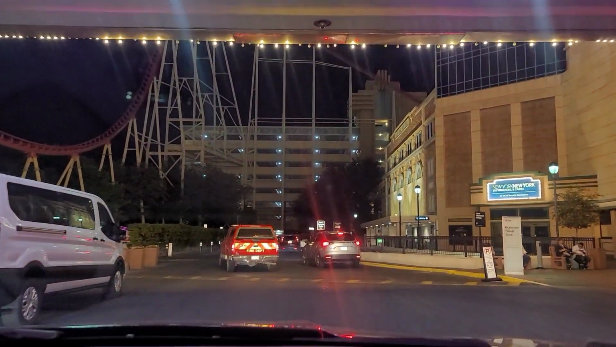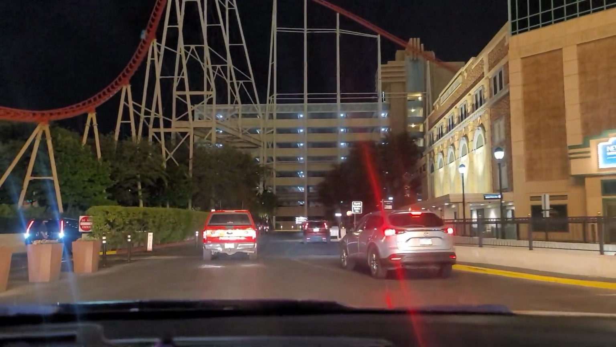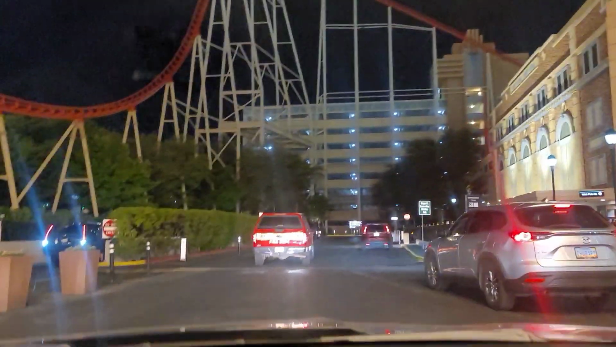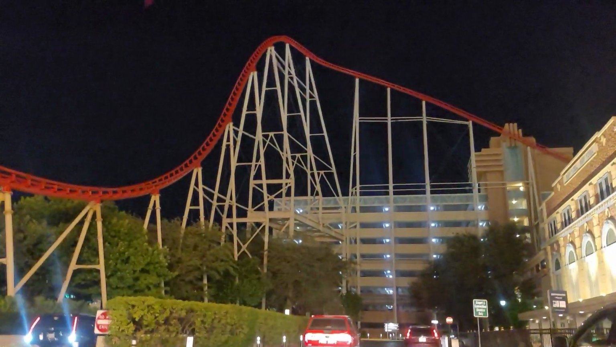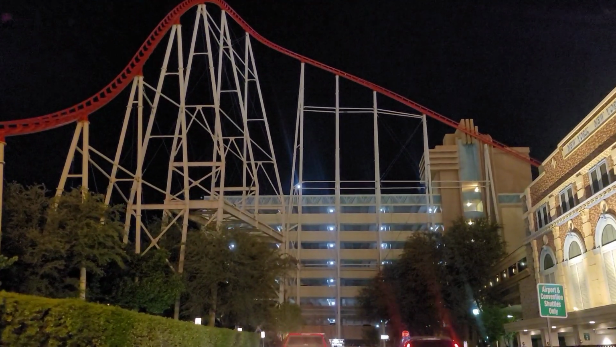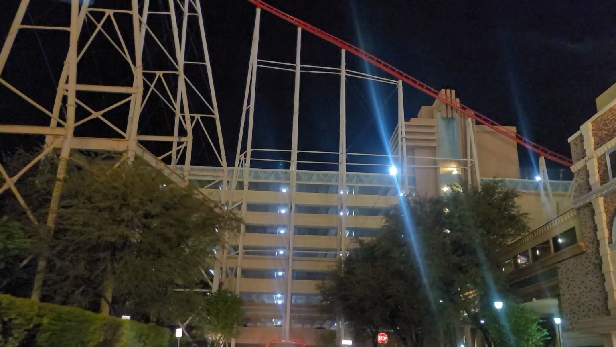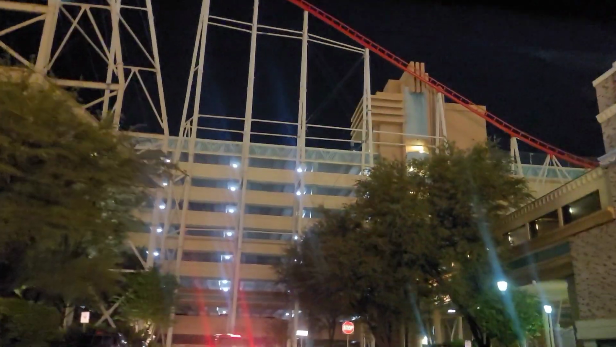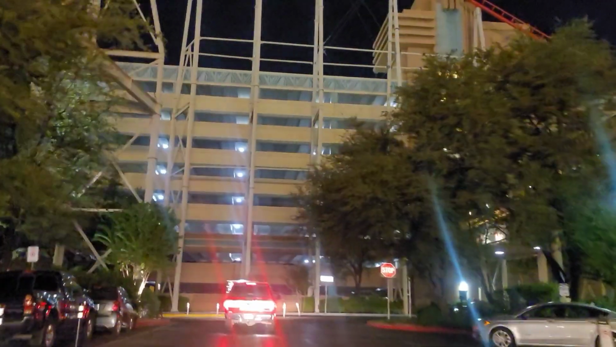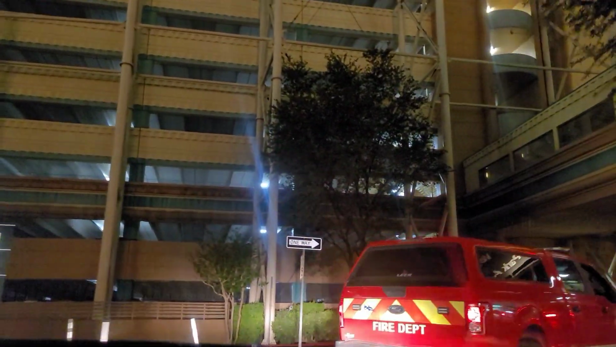We'll leave it on. So we're gonna go from here kind of take the back way in, and we're going to go over to the Valet at the Park MGM, which was the old Monte Carlo. It's going to take us right by T-Mobile too, so. I know the roller coaster hasn't gone by since we've been here, so.